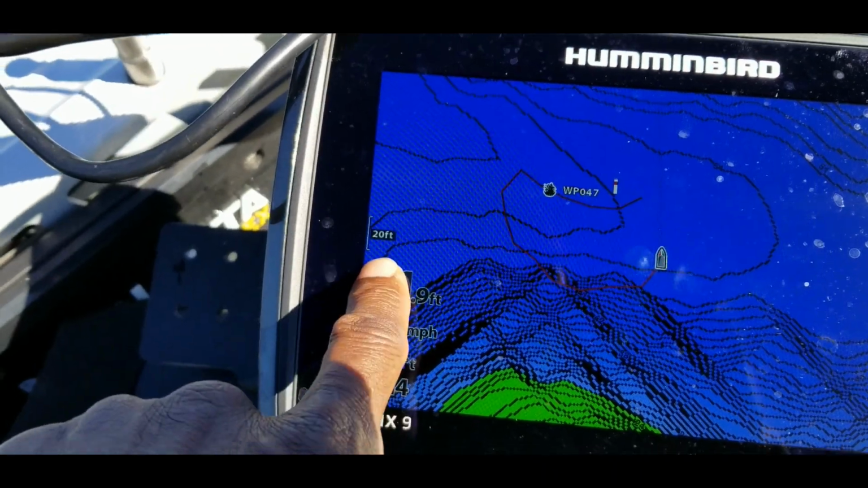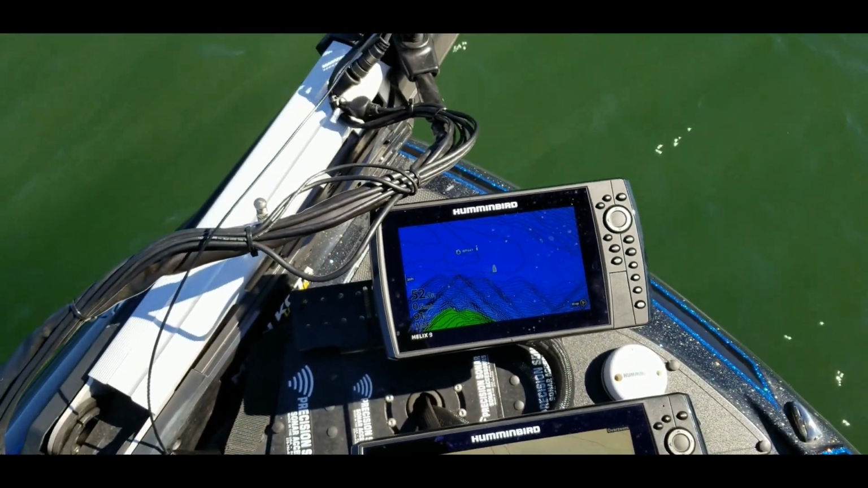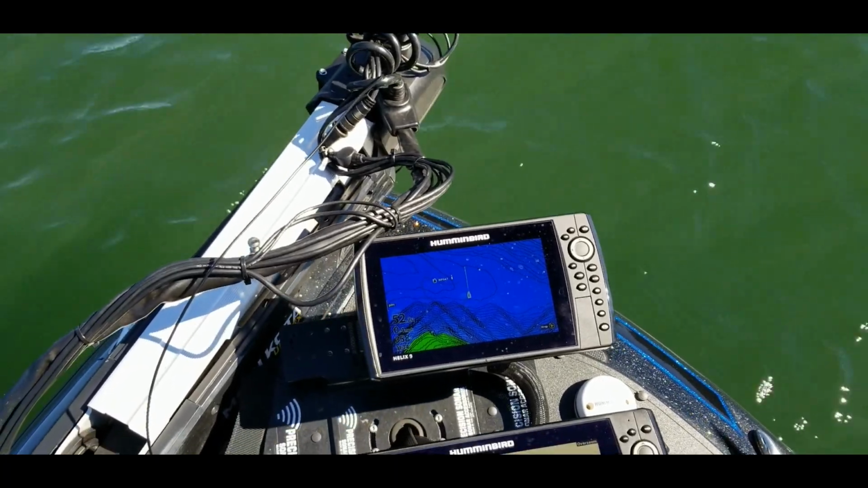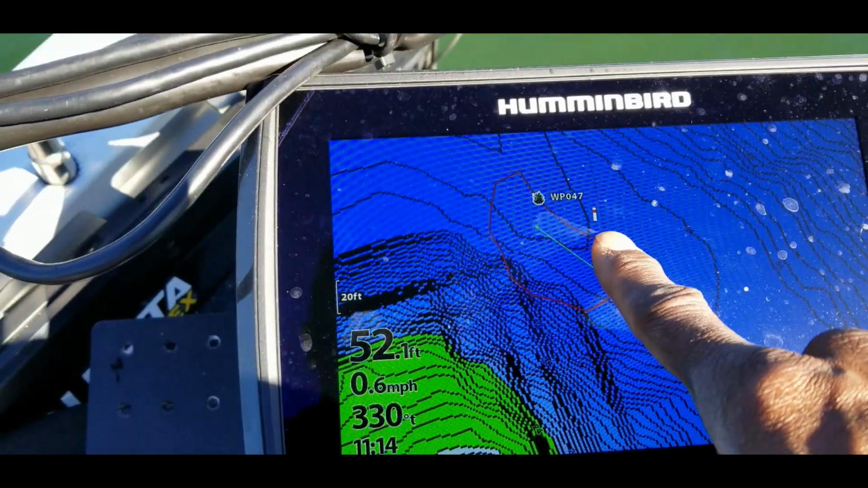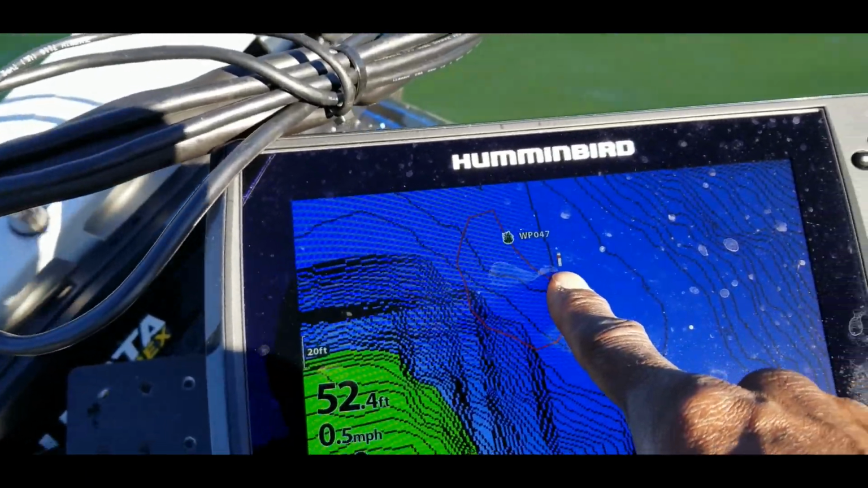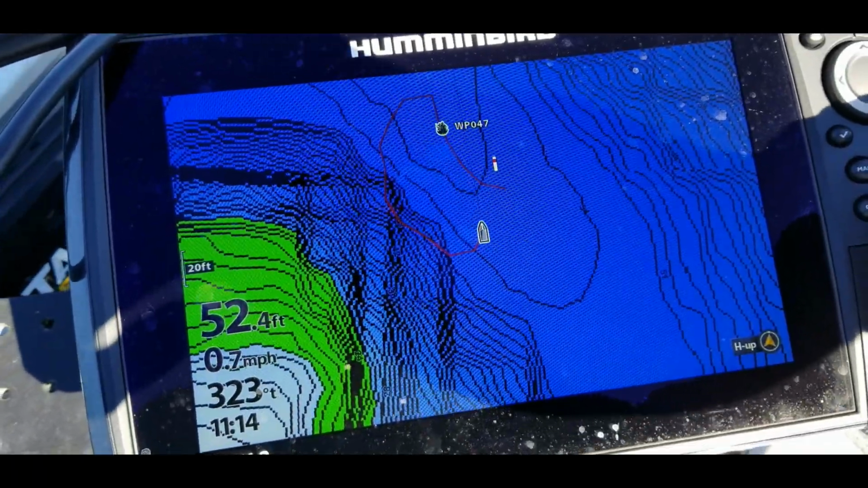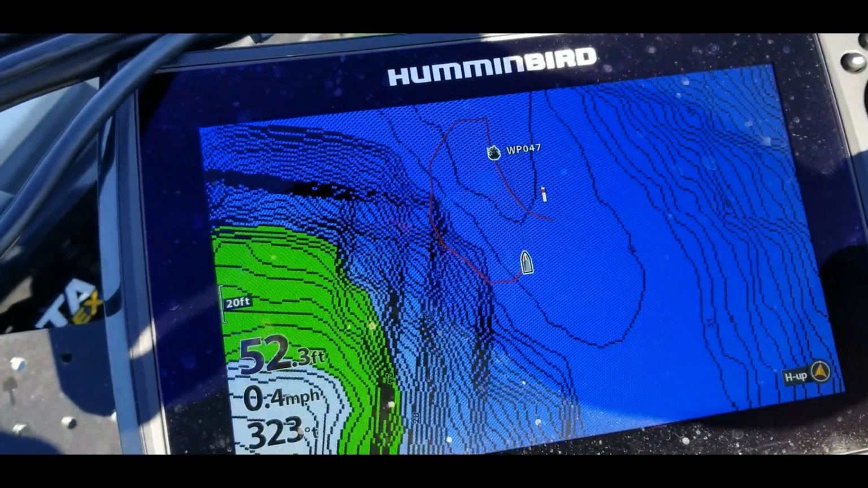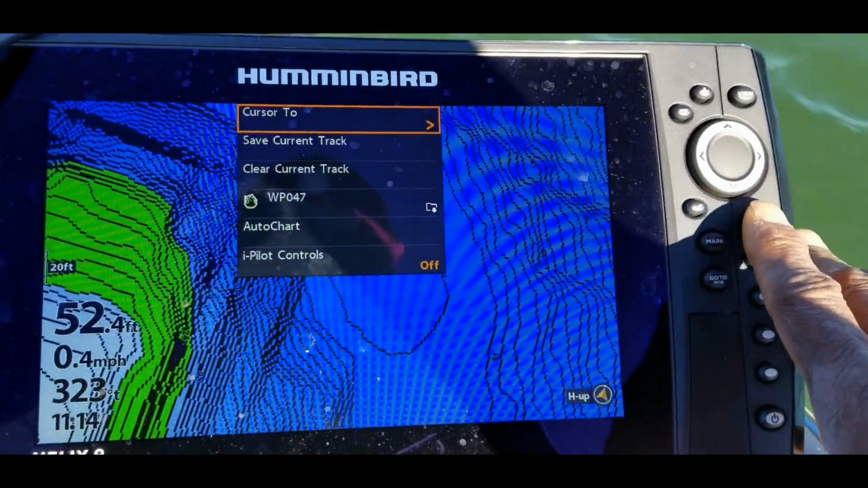This one right here on the Lake Master goes to 20 feet. So we'll just use both of those to gauge where we're at. We know that the waypoint is right here. The screen is showing the buoy markers right here, but obviously we just put that mark and it's right up there. So what we will do is go to menu twice.